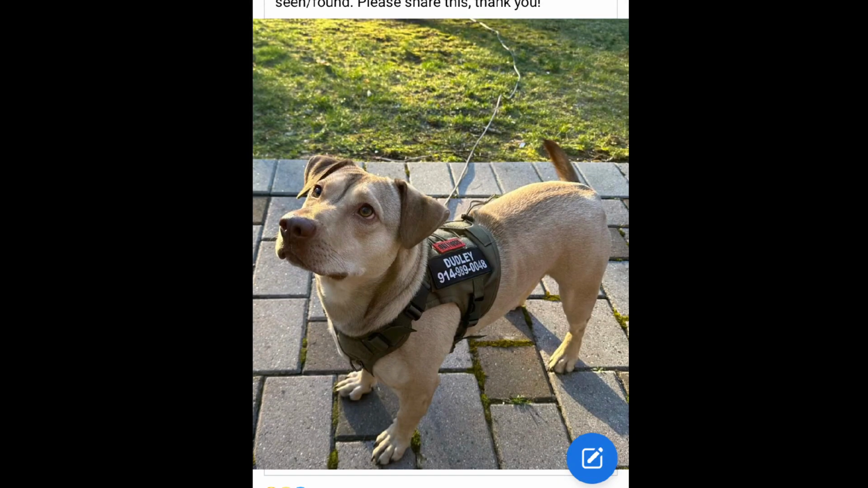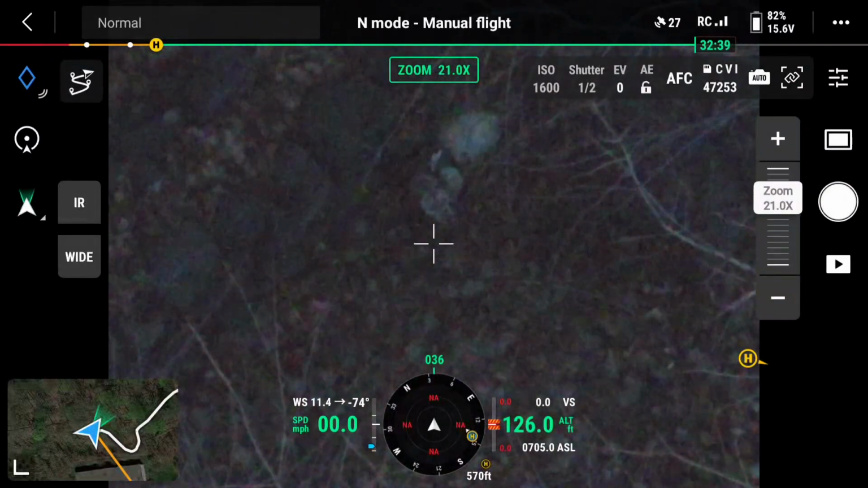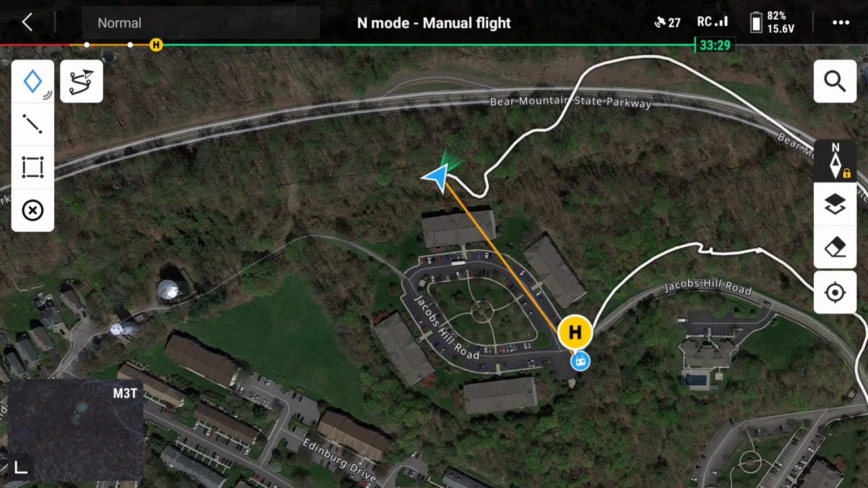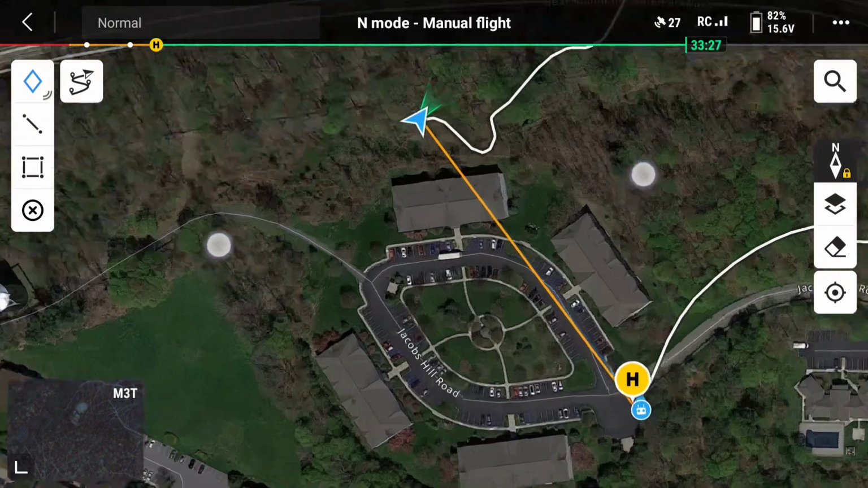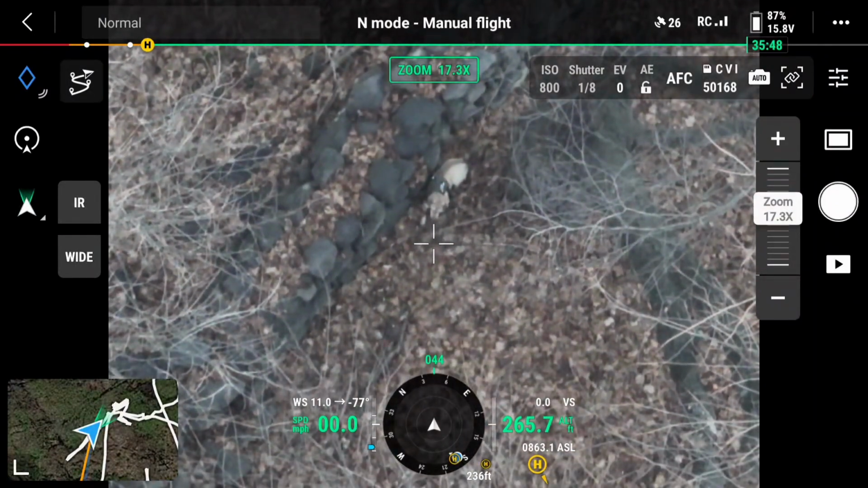So this little guy is Dudley. He got out on the 30th. This is the morning of the 2nd. Found him right at sunrise. Very little daylight when I first found him. Called mom and dad to come over. They came over about 10 minutes later. This was the first attempt.